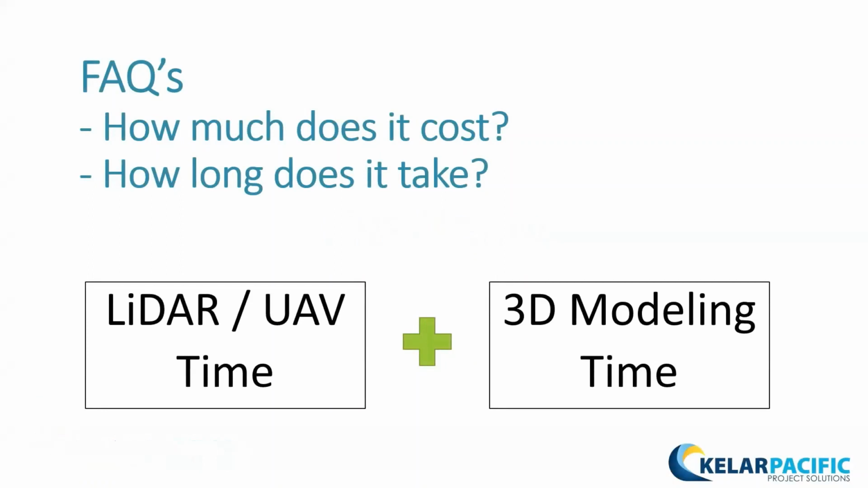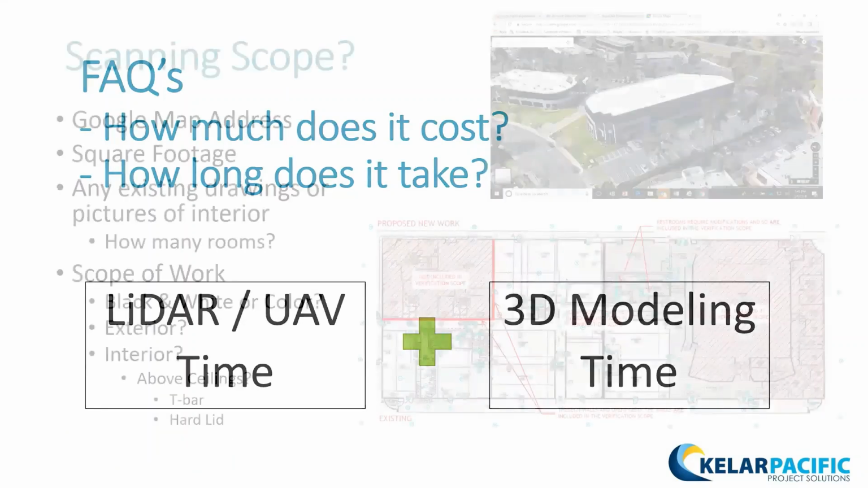All right, so frequently asked questions. Usually after we show people the capability, the two most frequently asked questions are: how much does it cost, and how long does it take? Basically, we need to figure out two things. How long is it going to take us to scan? Because we have a fee per day for 8 hours of scanning. Our average cost for that is $3,000. Then we need to know what we're modeling. So let's talk about how we break that down.